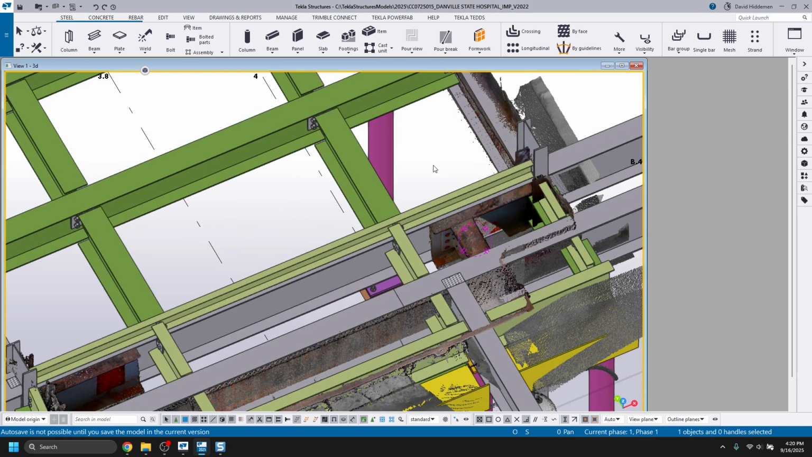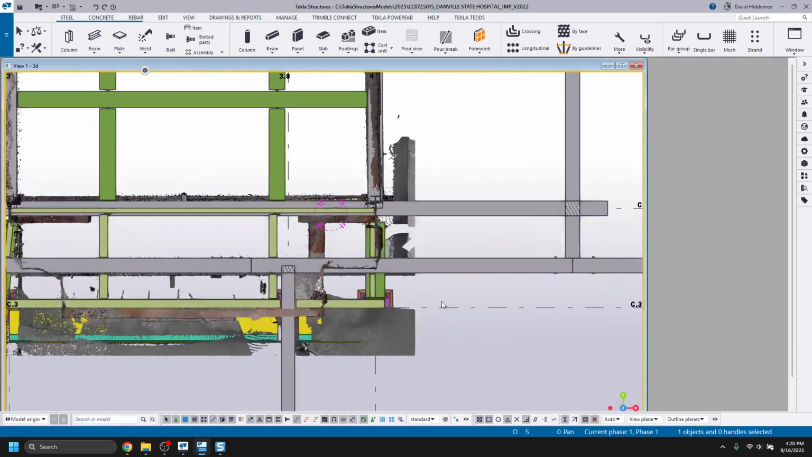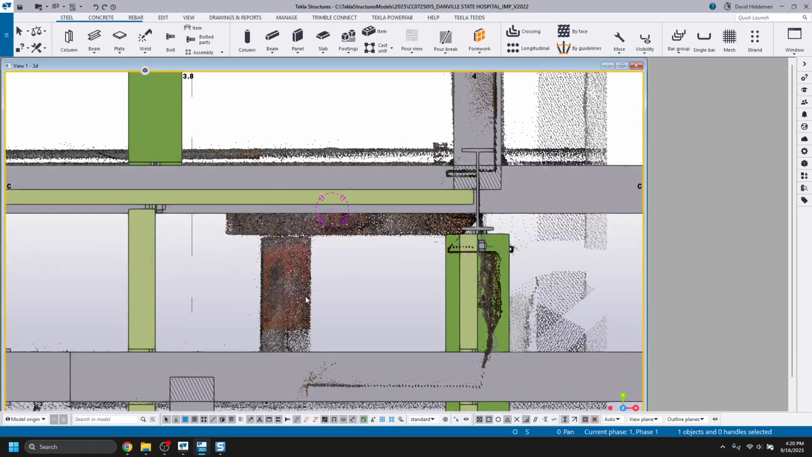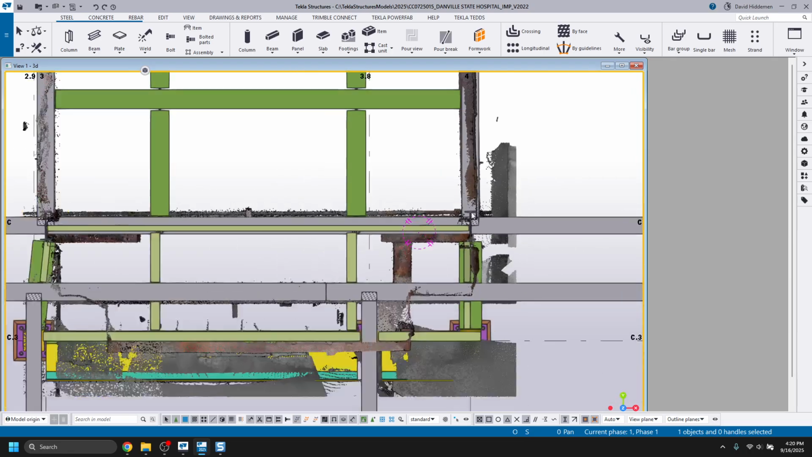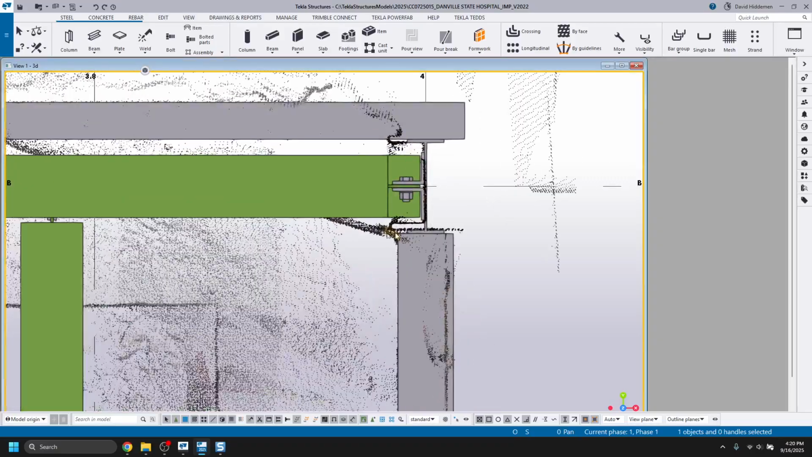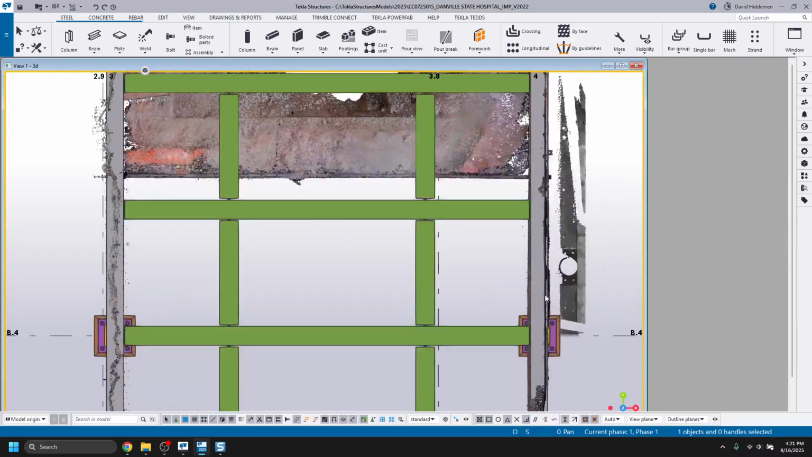I did flip this into a plan view just by hitting Control P so I could get another look at it. Here we can see not just that the framing is not matching, but also it's misaligned quite a bit. We did check up at the other end just to see if maybe it was a scan issue, but that all seems to be corrected up at that side.